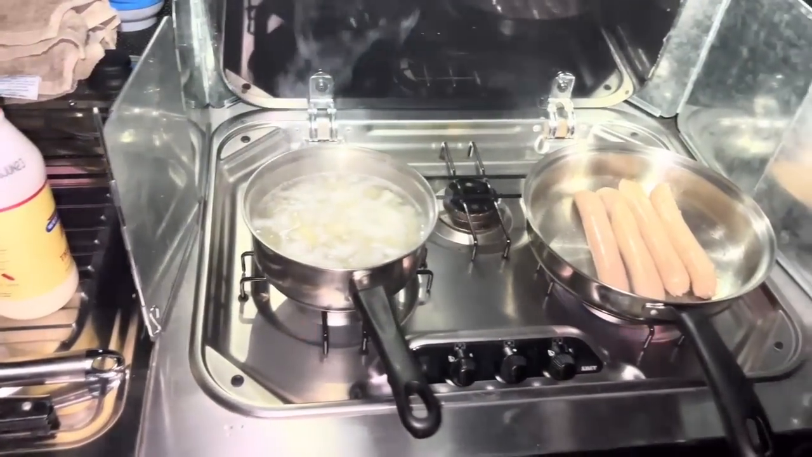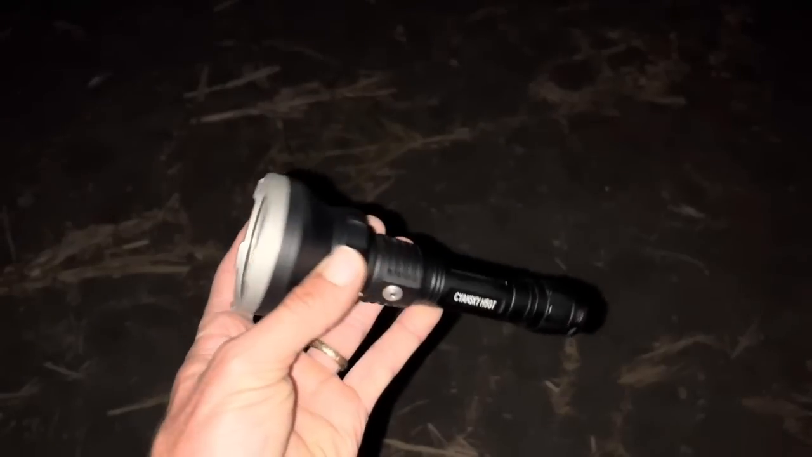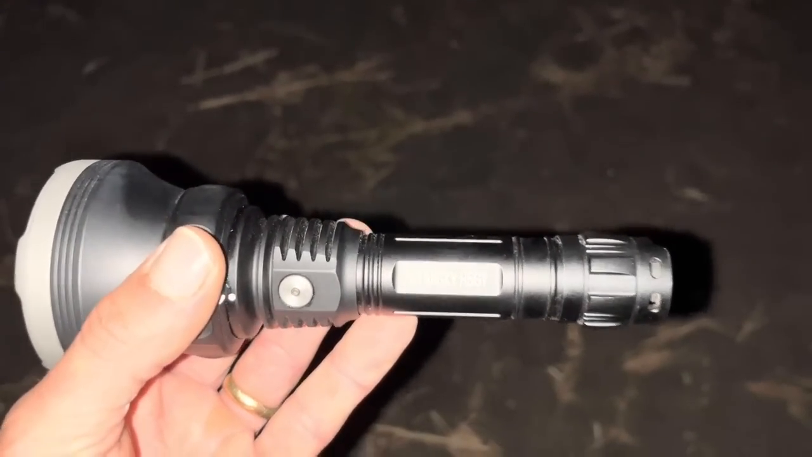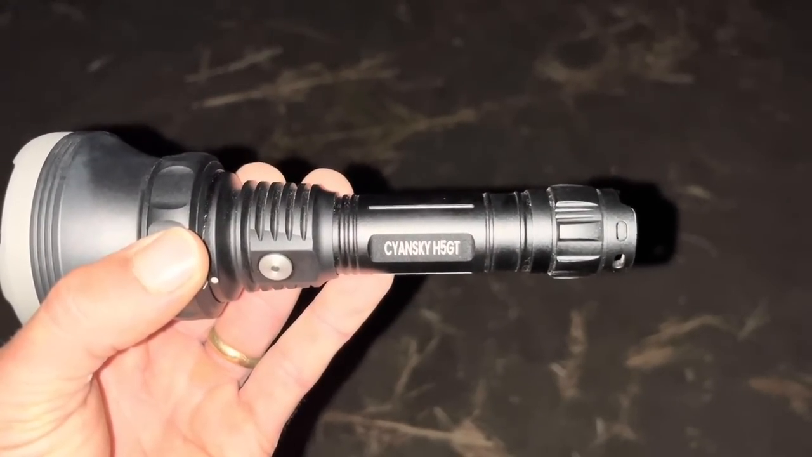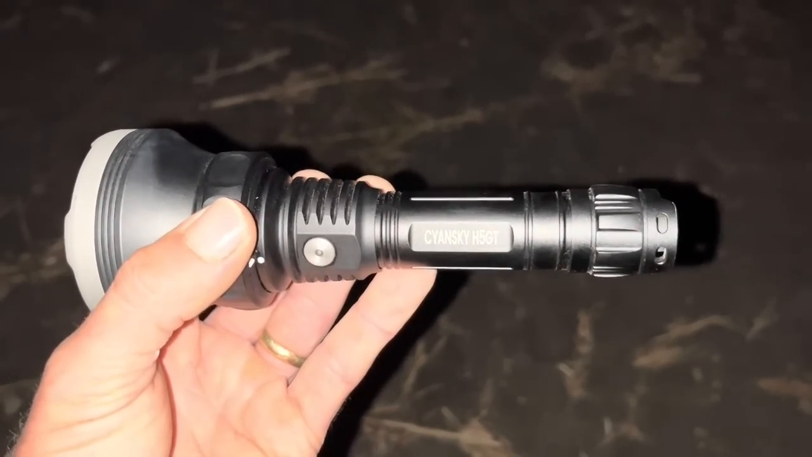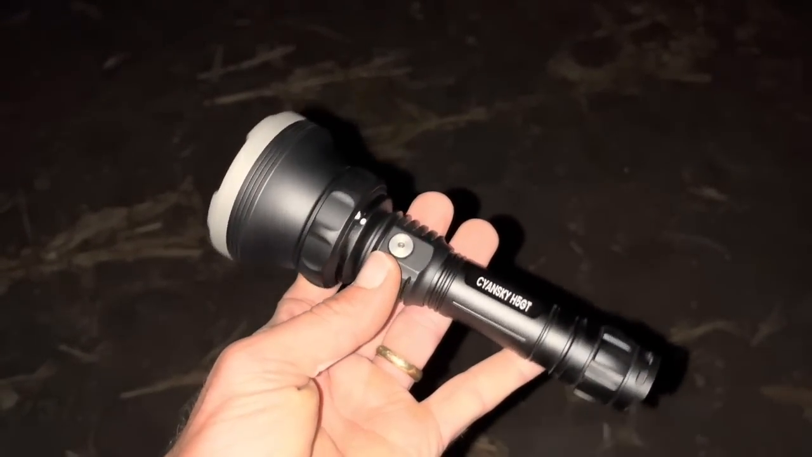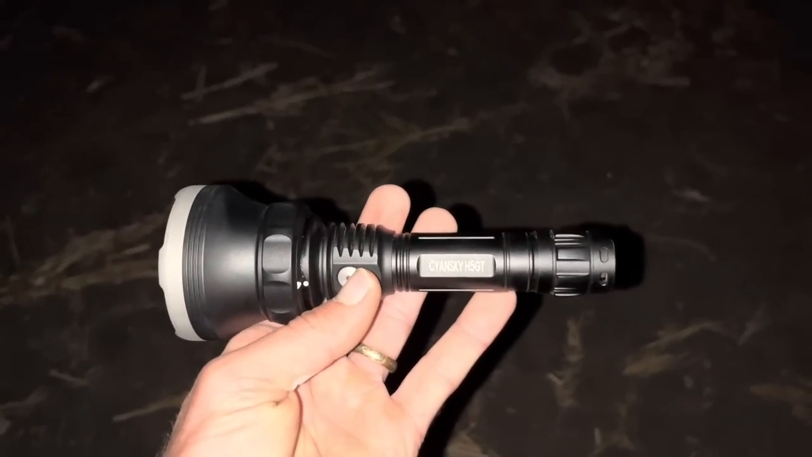Looking good, smelling good. Okay, so I got this torch in the mail the other day. This company sent it to me. It's a Cyansky, however you say the name of it, but it's a H5 GT model. It's got 2 LED chips in there. One's a white one and one's a green one, and it's advertising a 1,000 metre throw with the white one and a 1,300 metre throw with the green one.